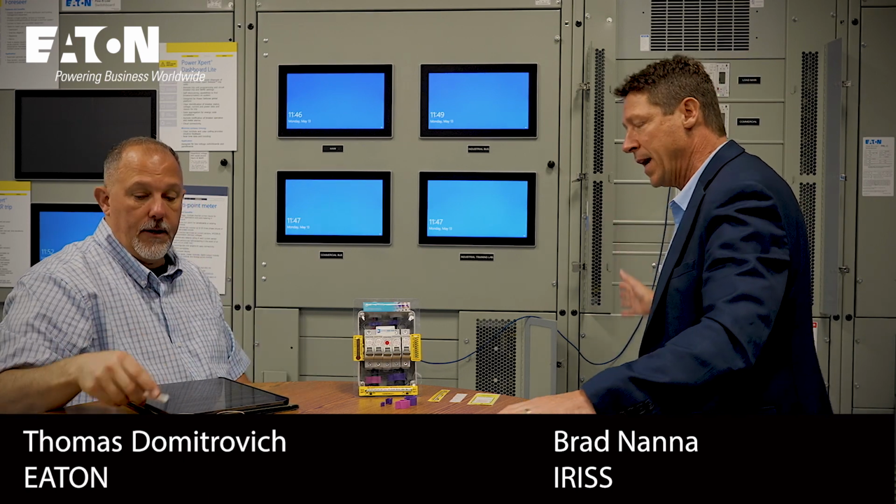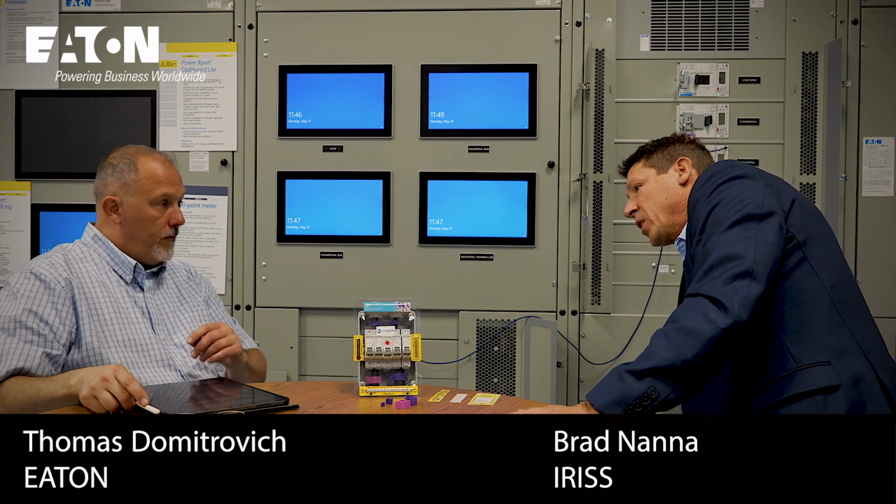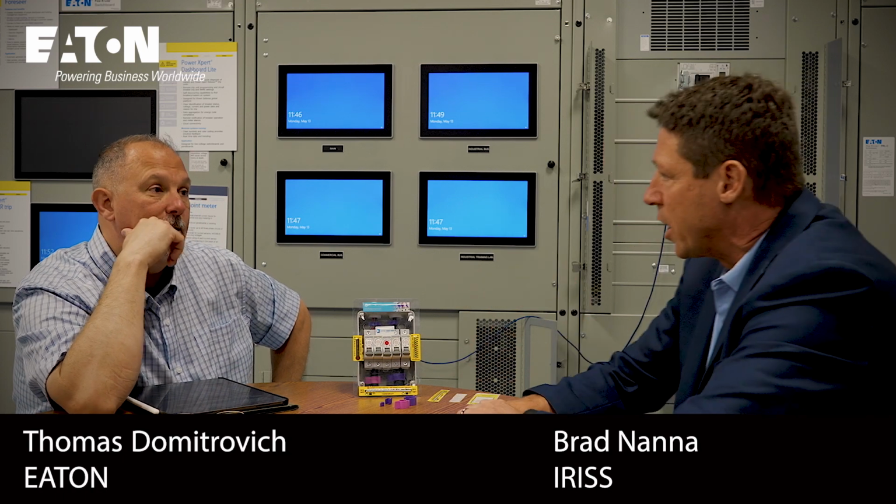Yeah. And some of the other OEMs. Because they recognize you have to do thermography. They say, okay, we have to do thermography. The code changes. There's one of two ways, which we talked about already. Removing the panel, or doing it through an inspection window. So we partner, and Eaton's been a great partner with us.